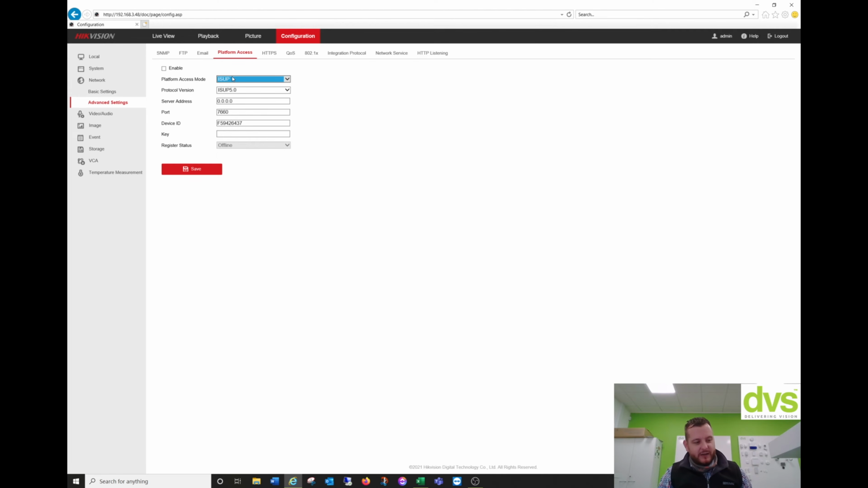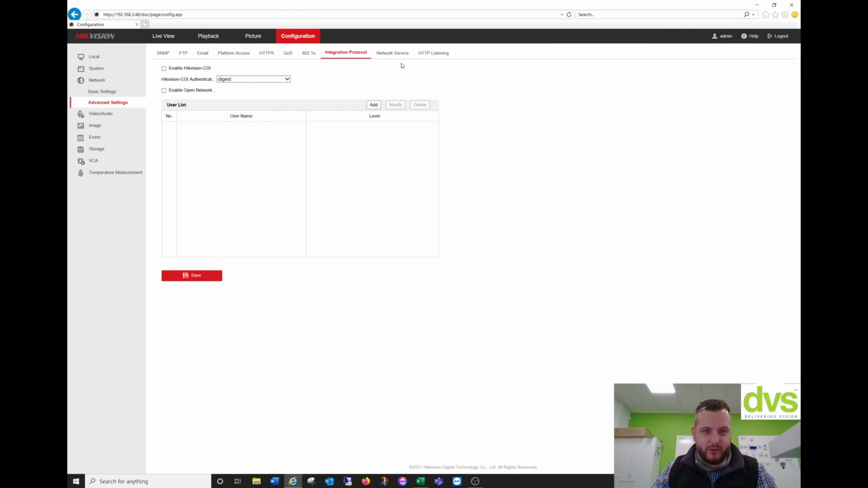So if you're using HikCentral and you don't have a fixed IP address on the router on that site, you can actually enable ISUP, use ISUP on the HikCentral, and you can register the device to pair them into your HikCentral system. So it's like a back-end Hik-Connect system that enables our software to talk to it without having a need for a fixed IP address. So again, integration protocols, network service, HTTP listening.